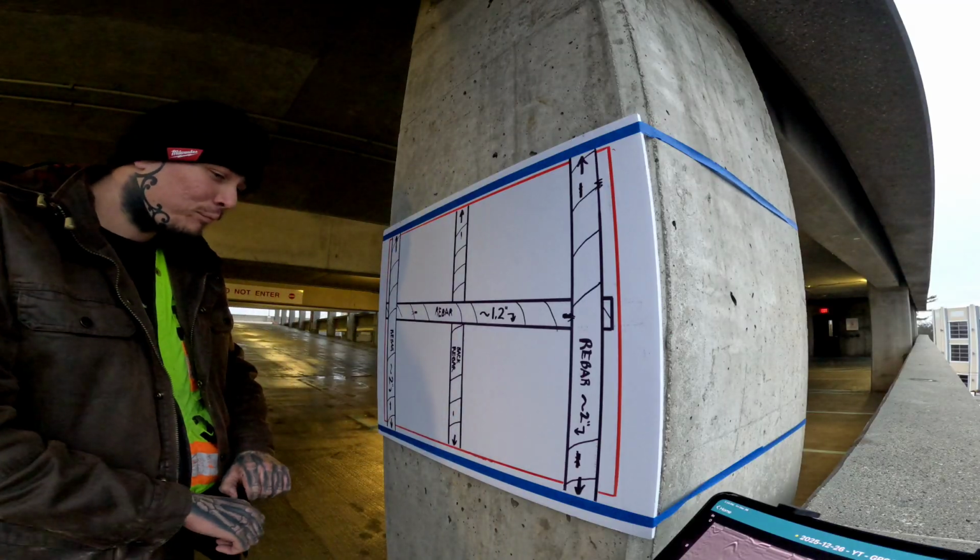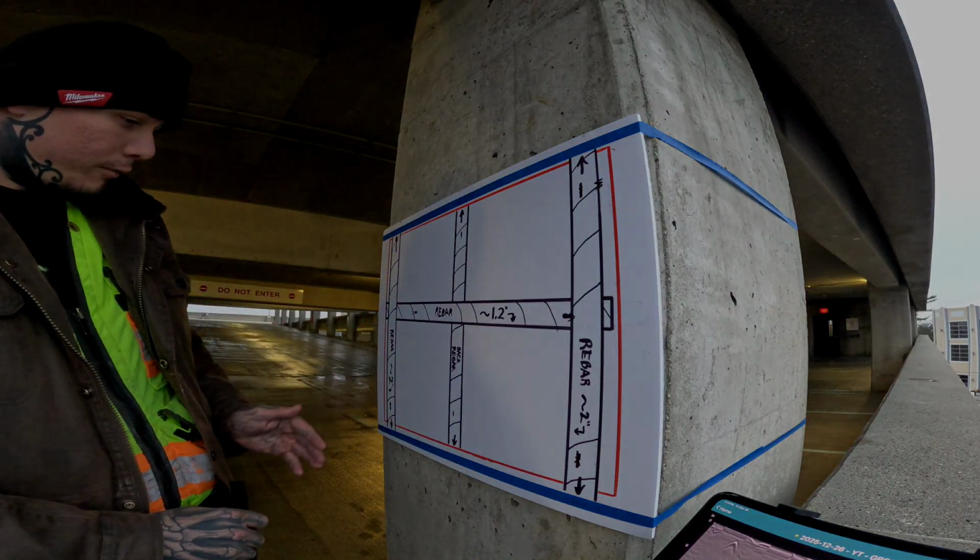There you have it. Just got our front rebar here.